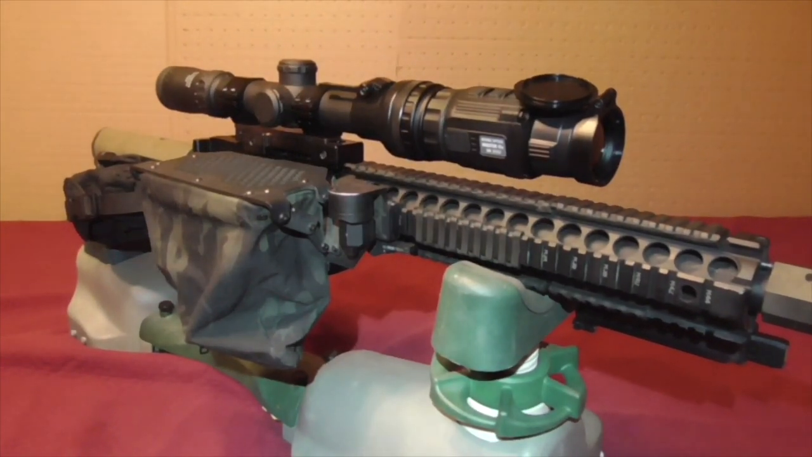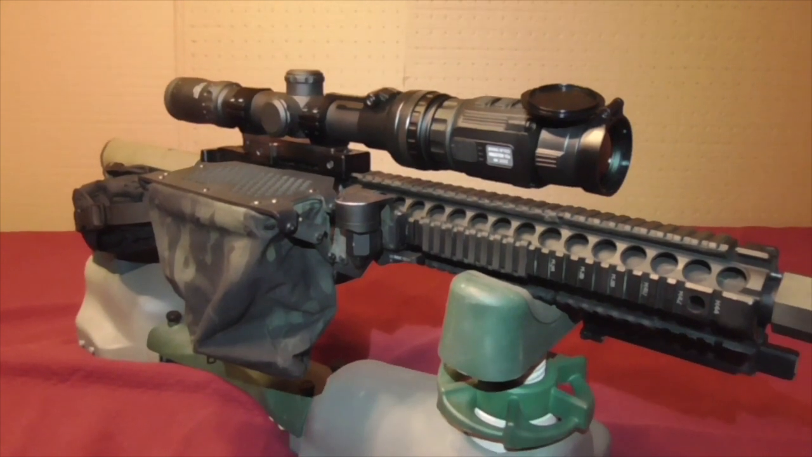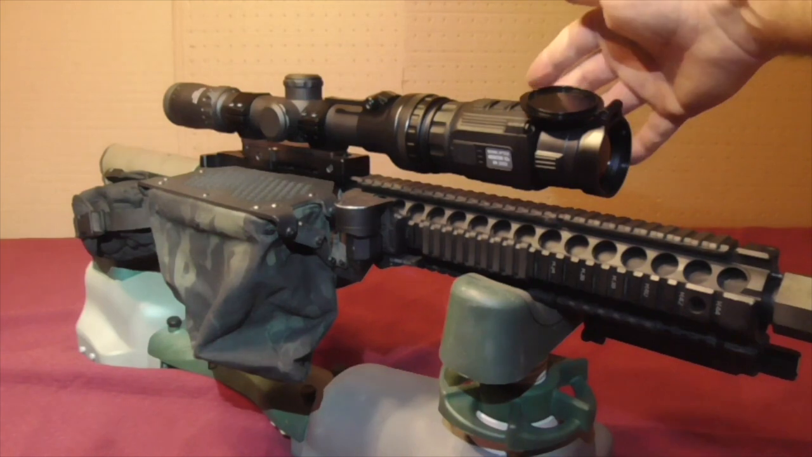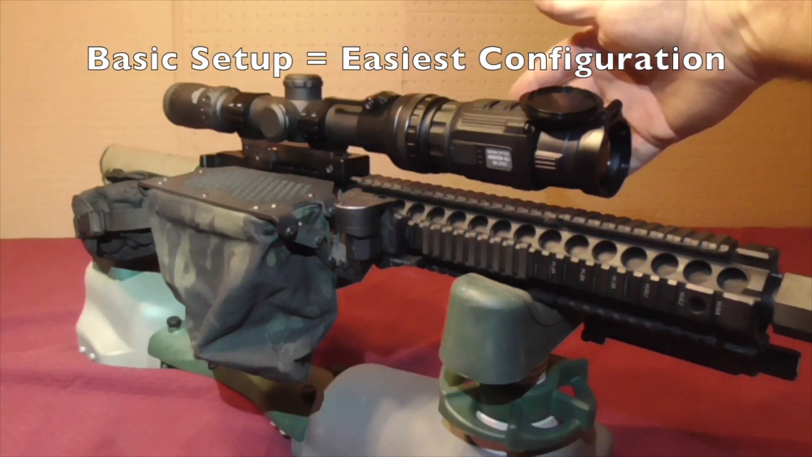Alright, so that's a rough idea there of a basic configuration of the Hogster-C in clip-on mode. What I mean by basic is you're not going to have any video recording function, and you're going to be using the onboard battery system of the Hogster.